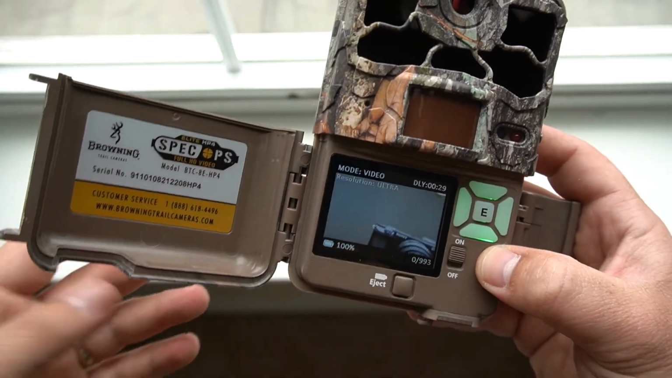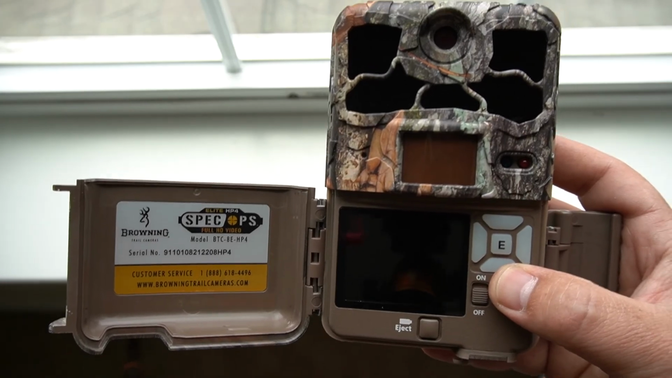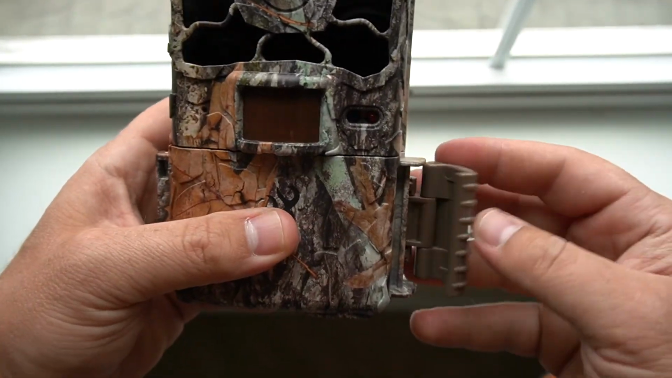Actually, the Spec Ops line, I've had the Spec Ops Edge, the Spec Ops Advantage. This is my favorite line from Browning. I pretty much like everything about them.